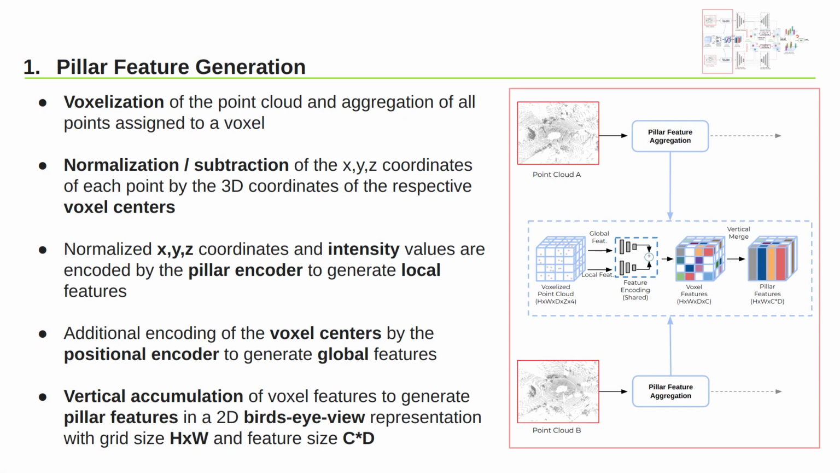First, the point cloud is being voxelized, with all points associated to a certain voxel, as well as the voxel centers being saved for the further processing. Subsequently, the x, y, and z coordinates of the voxel points are normalized by the 3D coordinates of the voxel centers. We use a separated processing of local and global cloud information.